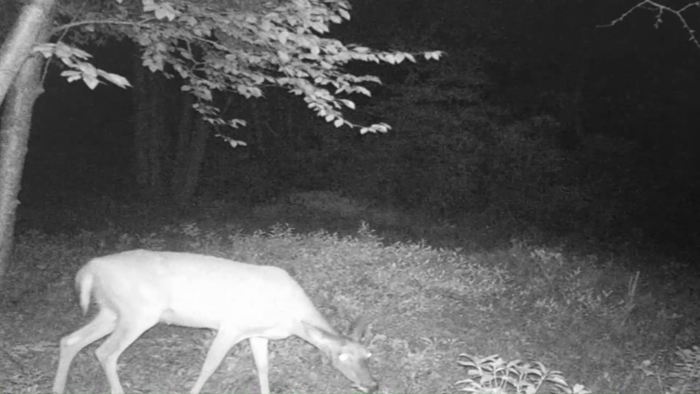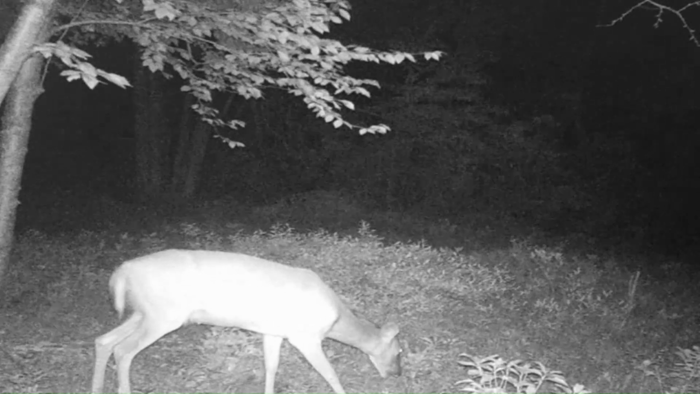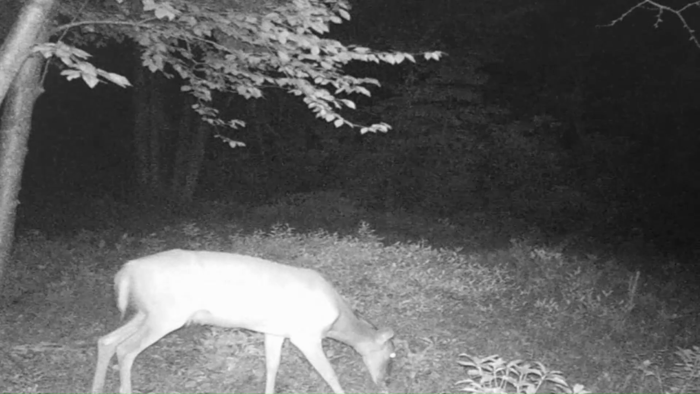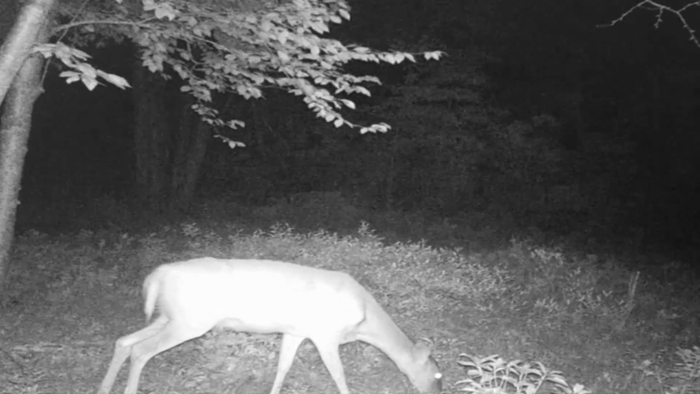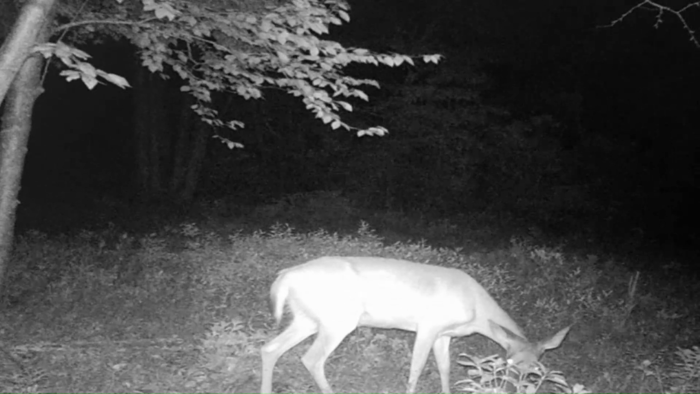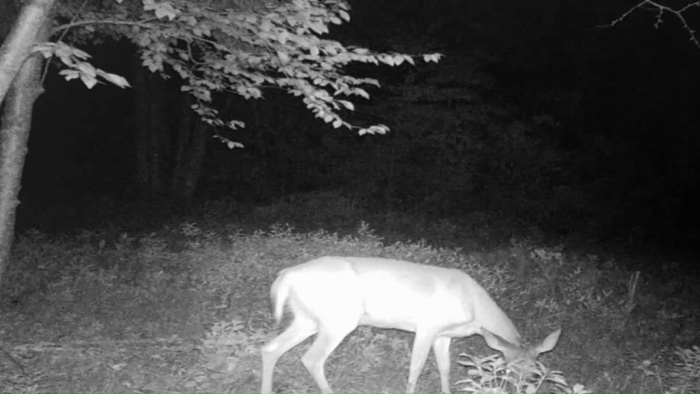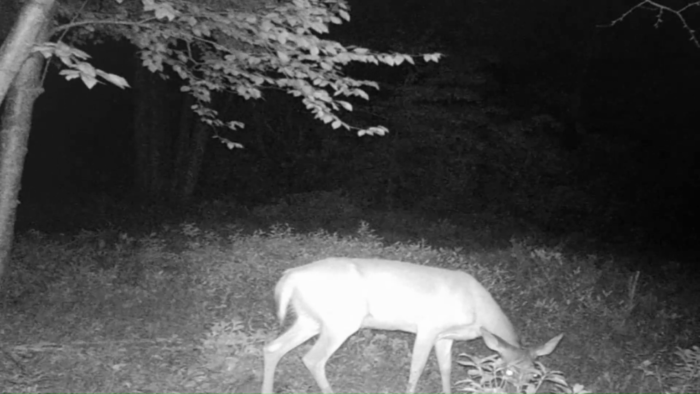Another doe in here in the dark, it looks like. A smaller doe in there feeding, and I don't know if that's the same time period or not, the same day or not.